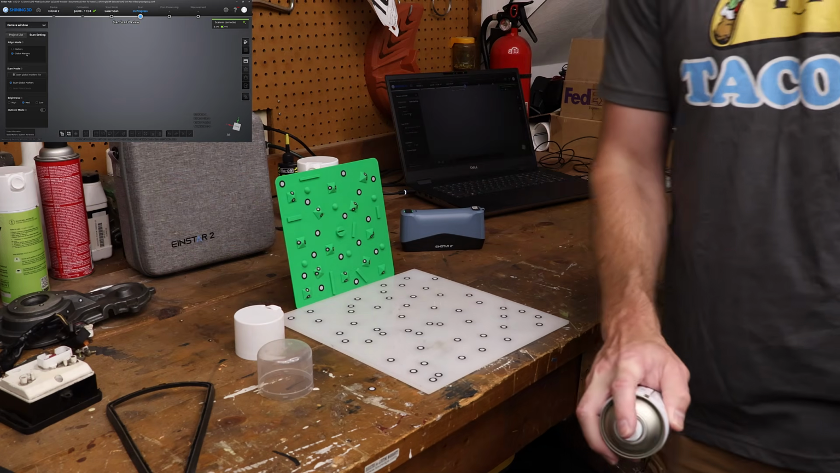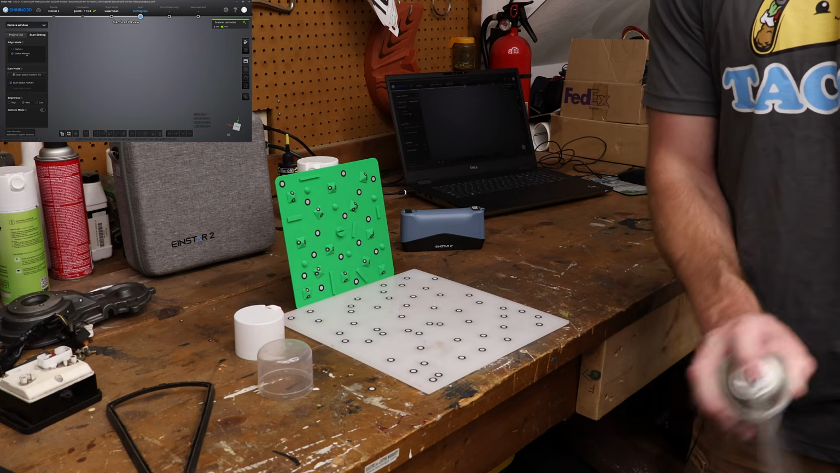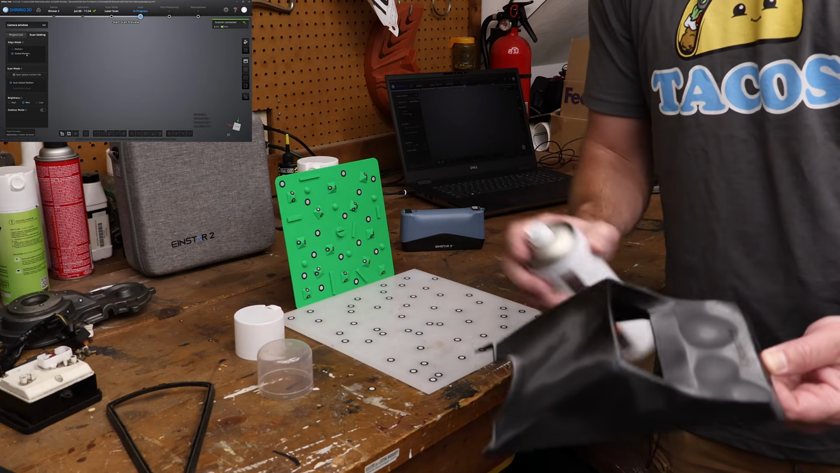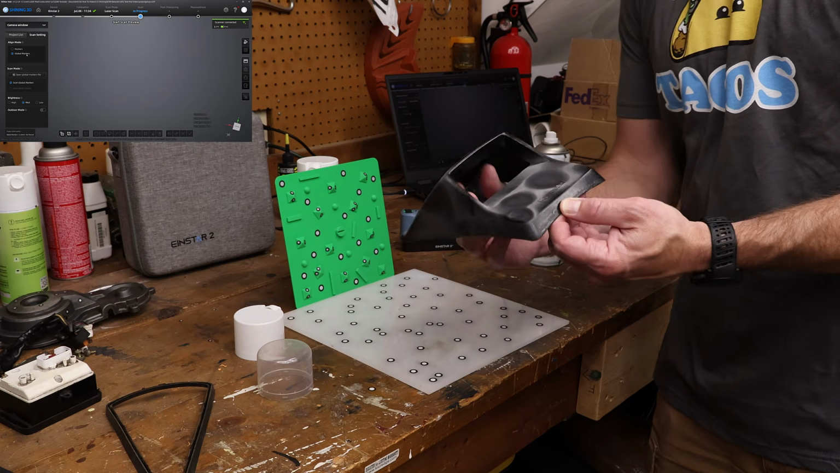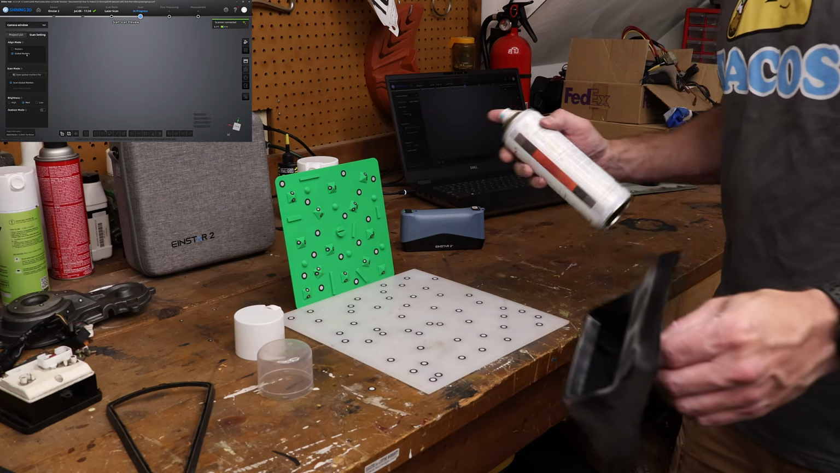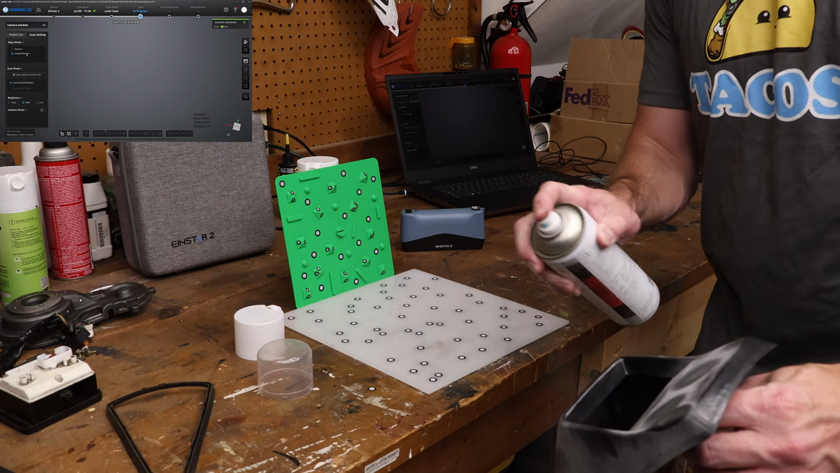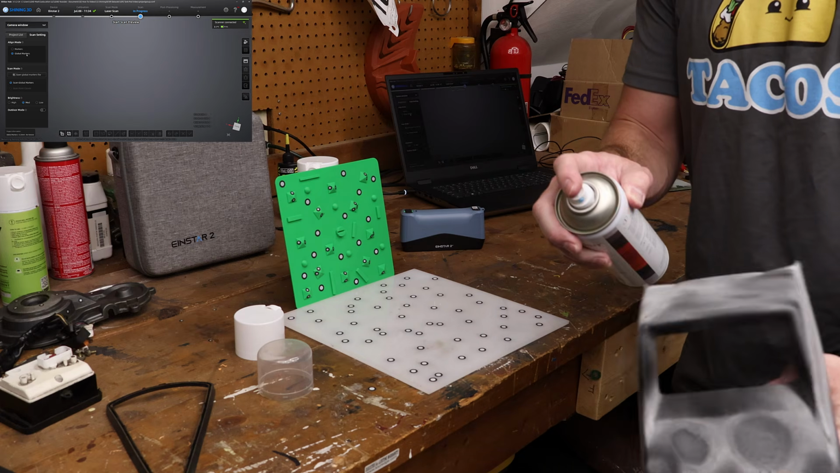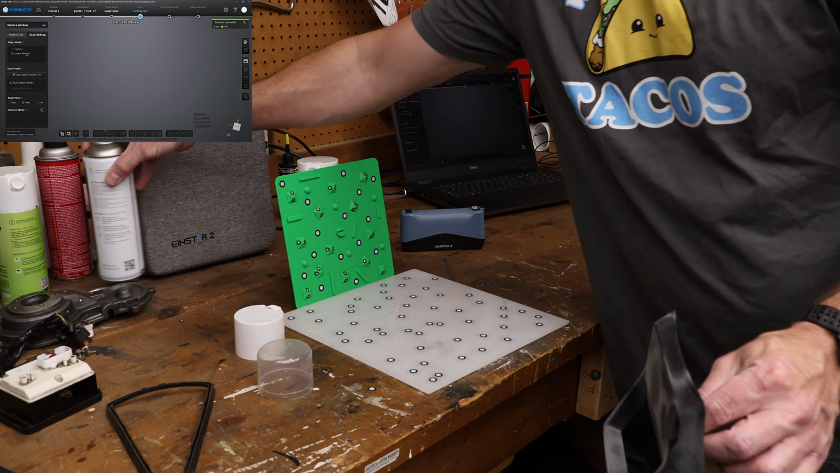I'm going to do it away from that. And I should probably hold it underneath. You don't need a lot. You just want to basically get a dull finish. There we go, put that back.